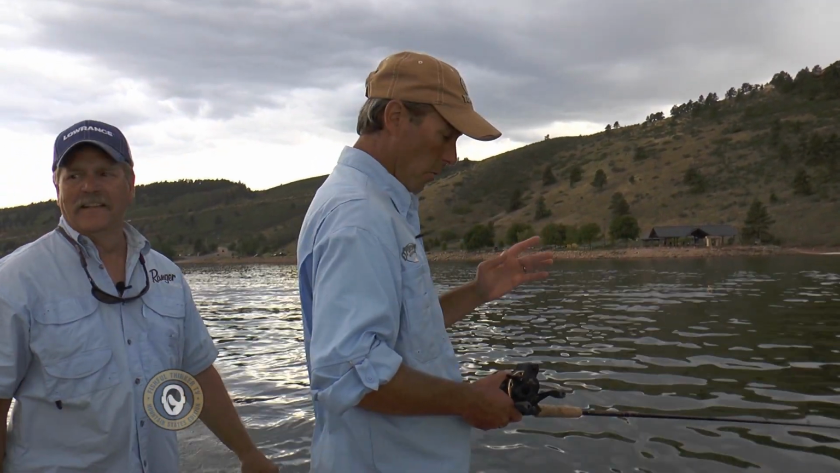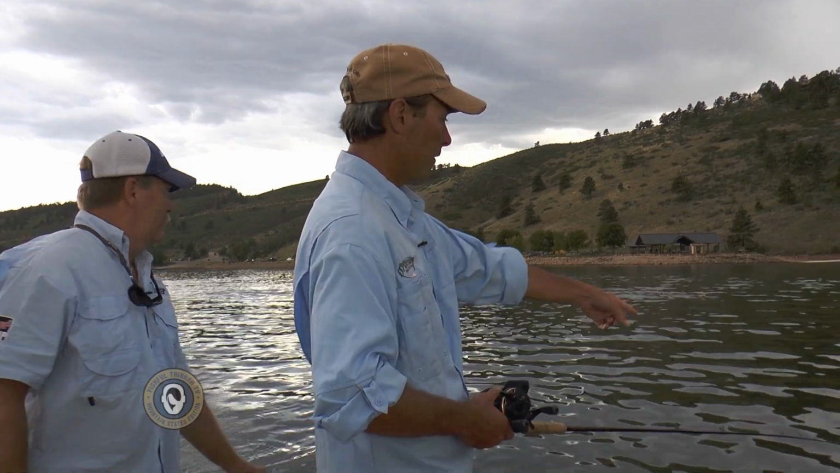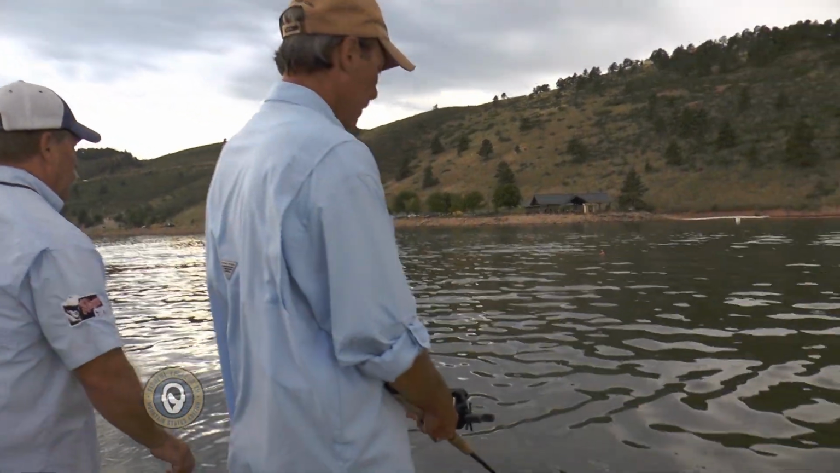So here's the deal. We're always about pattern fishing, right? We want to be able to duplicate. So we've got a line counter reel here. I've reset it to 0, and I've got the bait reeled up against the rod tip. So now I'm going to let this flicker minnow out.